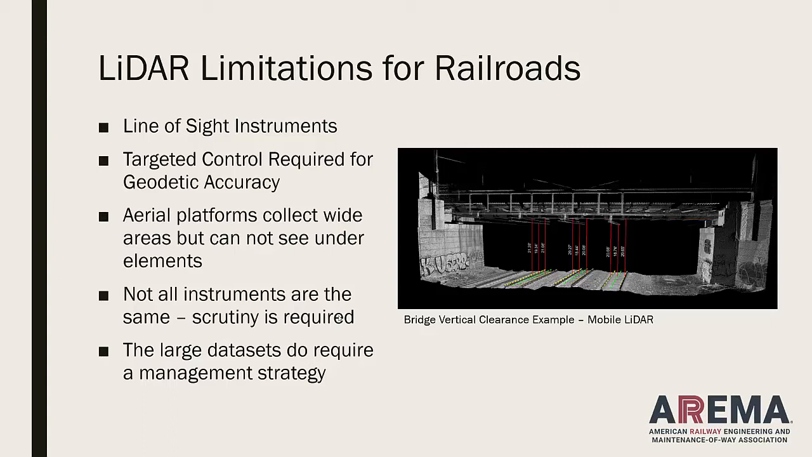Remember that there's a lot of scrutiny required when you think about the type of points you're going to collect and how many sensors are on the array. You have to think about all these things because there's a lot of different types of LiDAR out there, and not all of them can produce the same results.